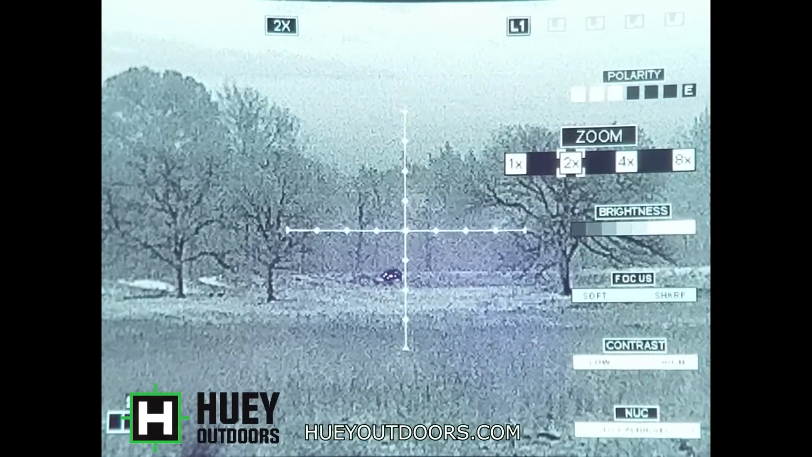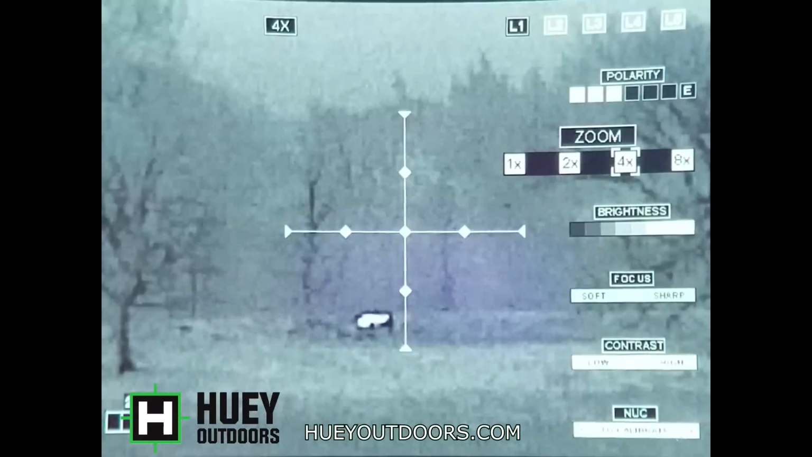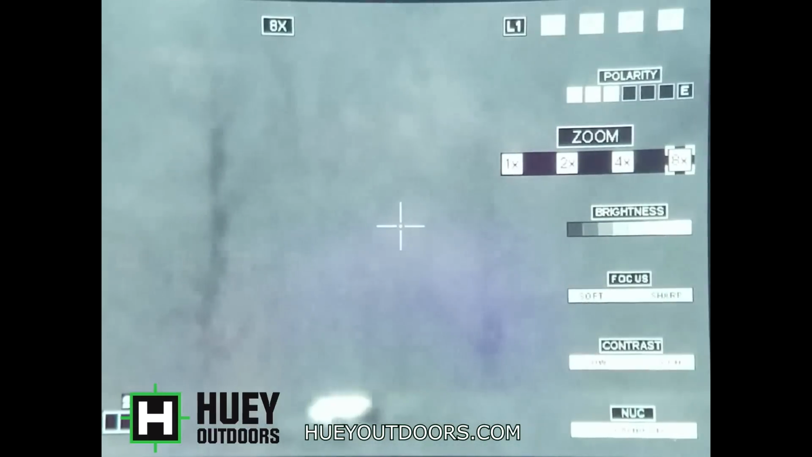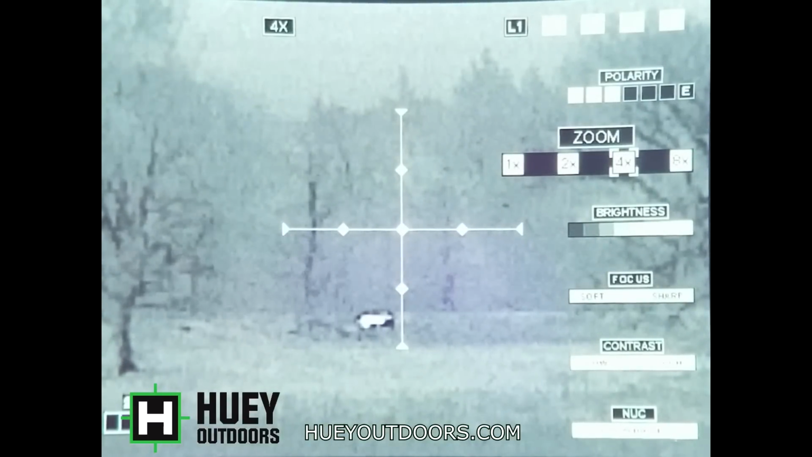Now we're going to go to digital 2x. You can see some of it. You can see the outline, but it's not showing up like it should. At 4x, now you see the complete target. Nothing changed except magnification. Same point, and there's at 8x. If you knew that was a coyote and you could see which way he's moving, I think you could hit him and pick out the head, but it's